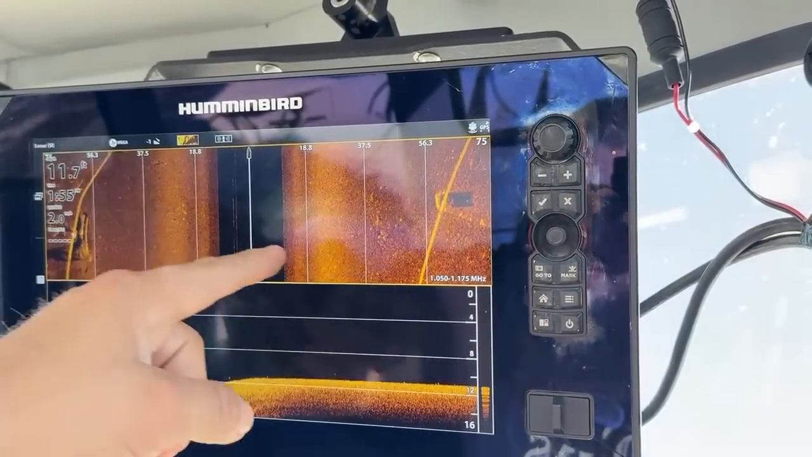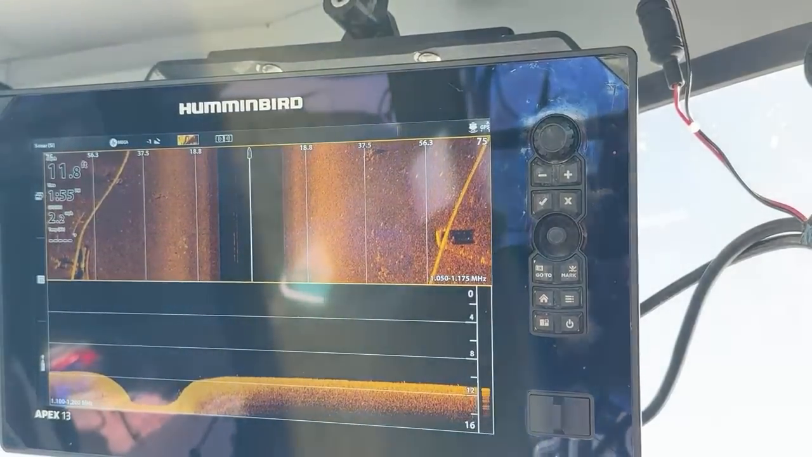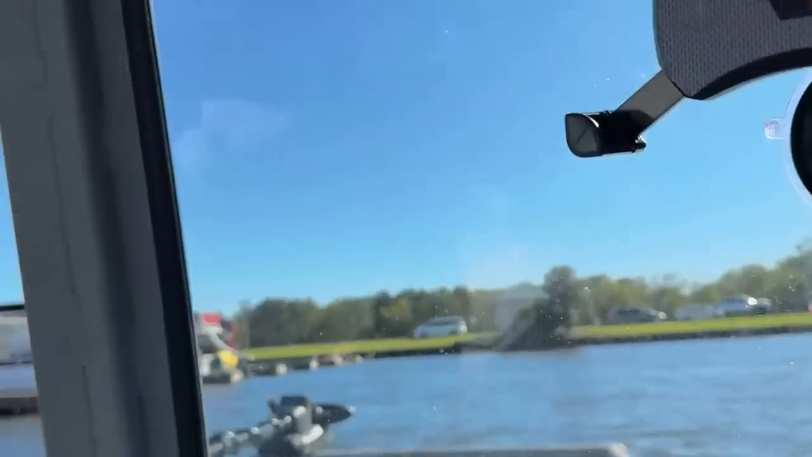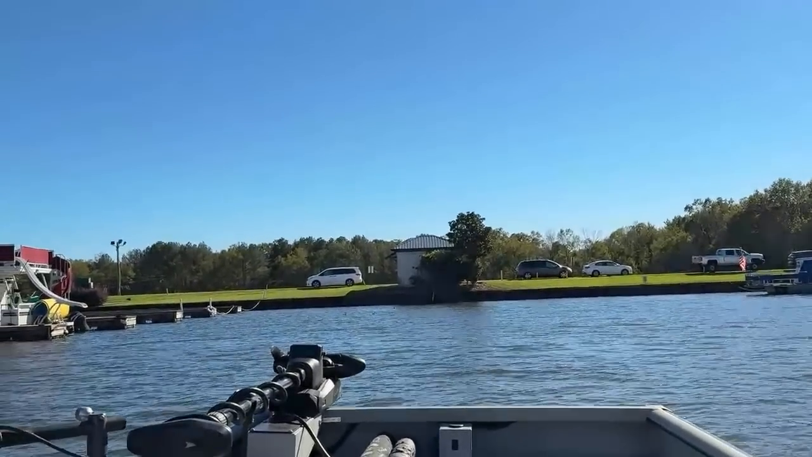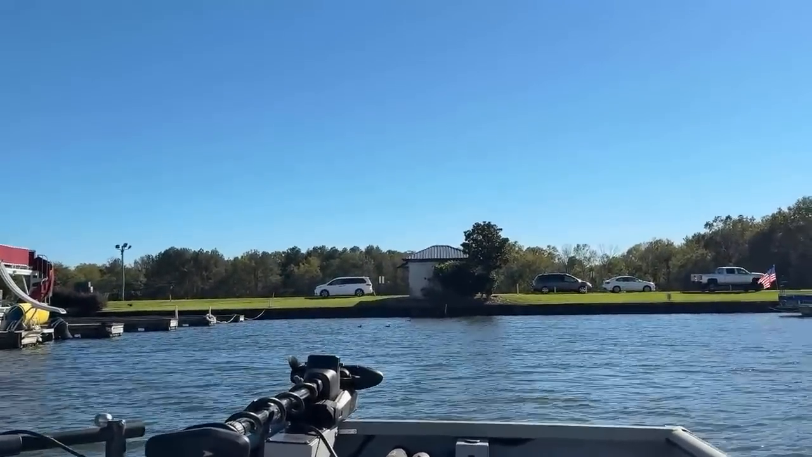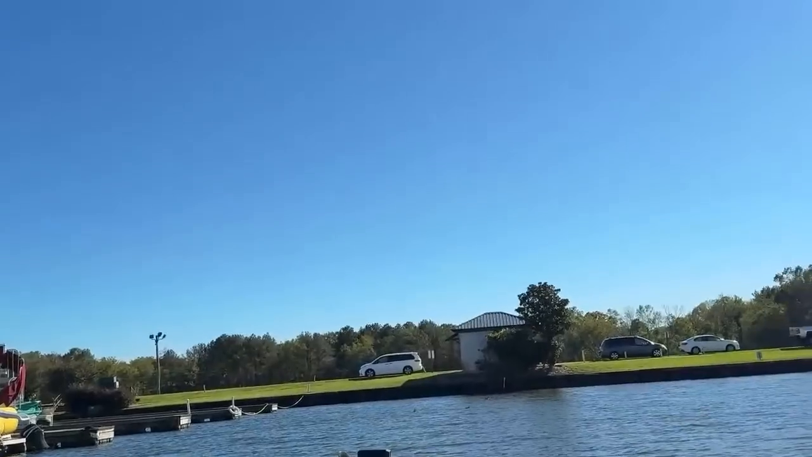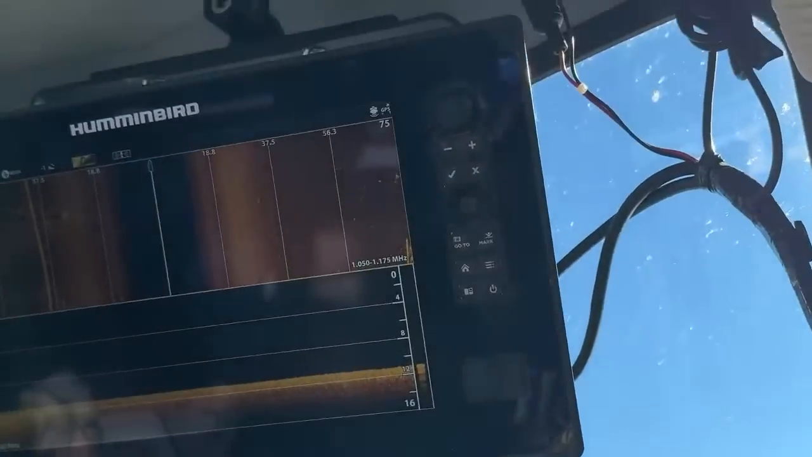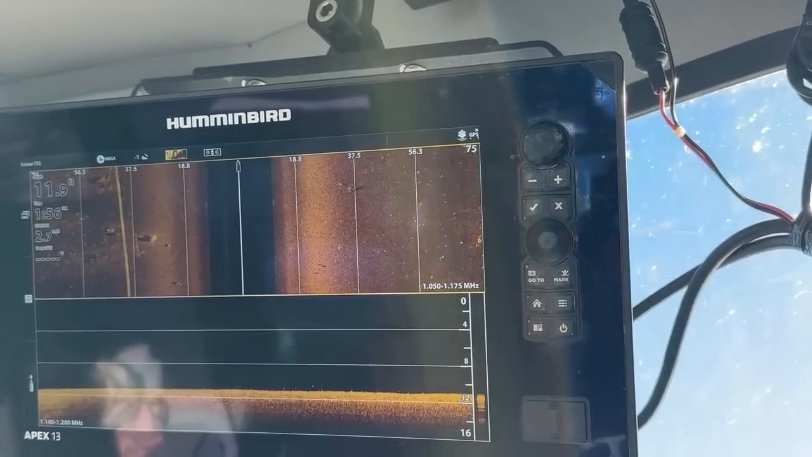So these lines that you see here, those are to the docks. Find anything yet? No. Not so far. I'll take you guys off this mount real quick and show you where we're at. We're in the marina, but there's access everywhere around here, guys, and it's deep enough. There we go. Perfect.